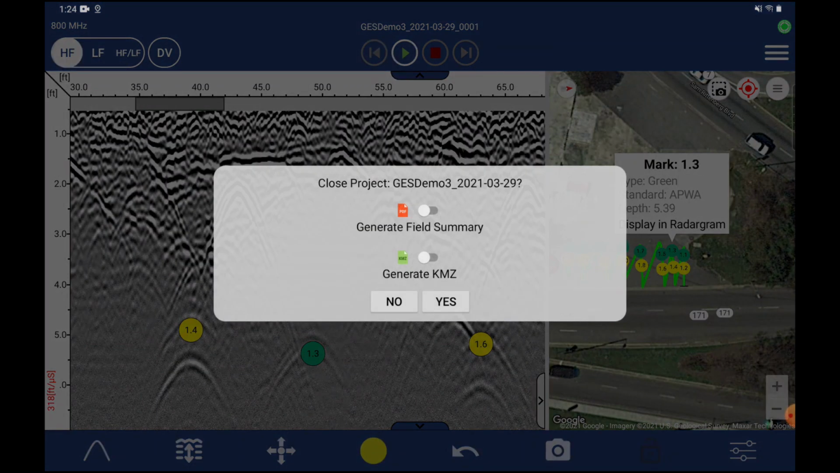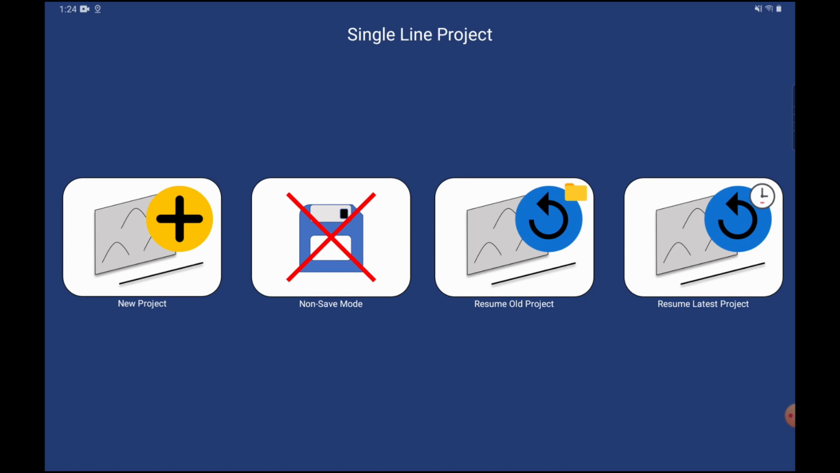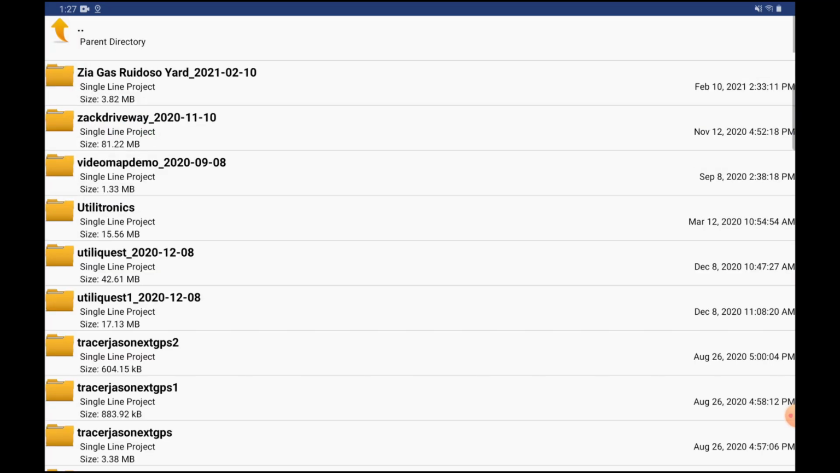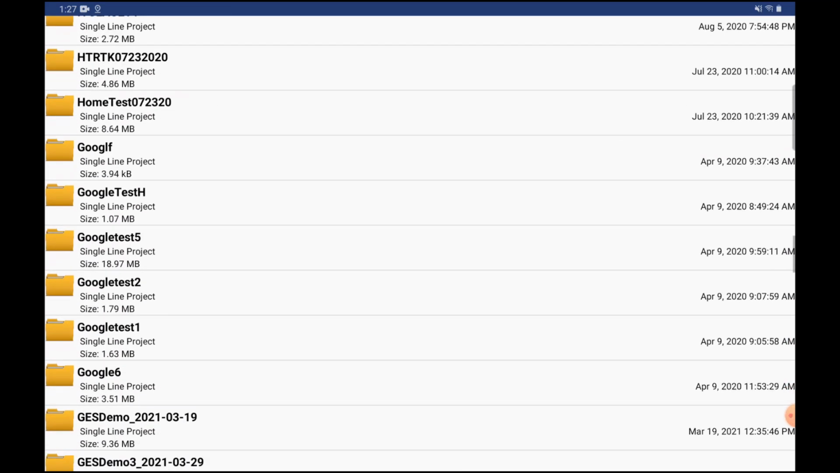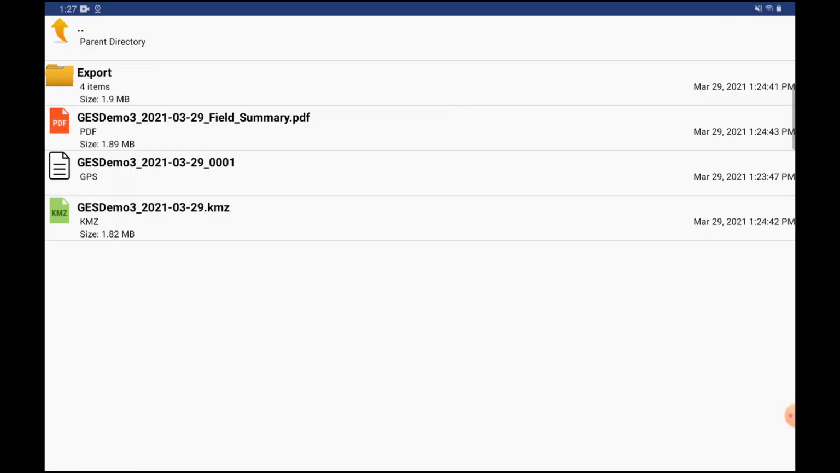So I'm going to close that project out and generate the field summary as well as the KMZ. Both of these are automatic functions that the app does itself. It's going to put those both in a file. We do have a file manager within the app, so we're going to open that up. We're going to locate our project name. I believe it was GES Demo 3. We're going to click on that, and then as you can see, there's the field summary and the KMZ right there.